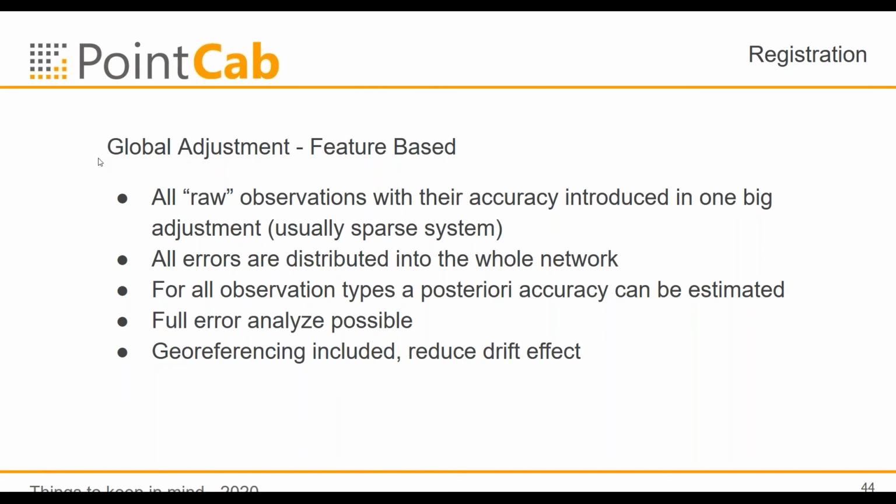Usually when we use feature-based registration, we have a global adjustment. And the global adjustment means all our raw observations are going with their accuracy into a big adjustment. And this mathematical system is very sparse. This means it depends on the connection of the scans. Of course, not each scan can be overlapped with other scans, maybe each scan with 5 other scans. And therefore, we have a very sparse system, and this can be calculated also on small computers. So all the errors we have are distributed in the whole network. This is a huge benefit of the global adjustment.